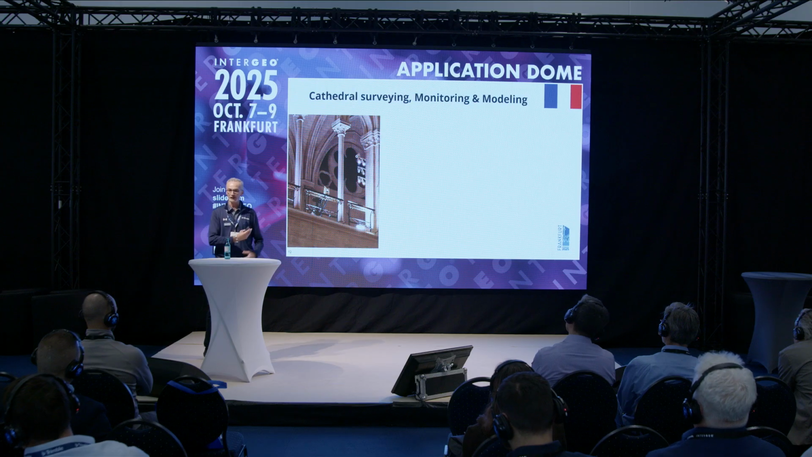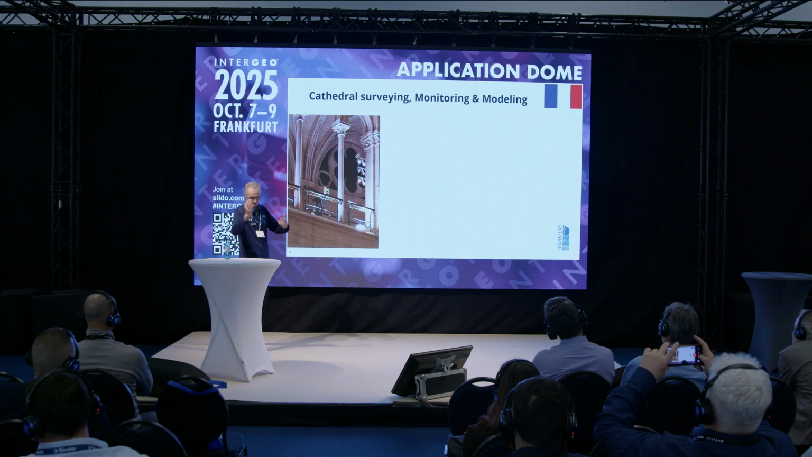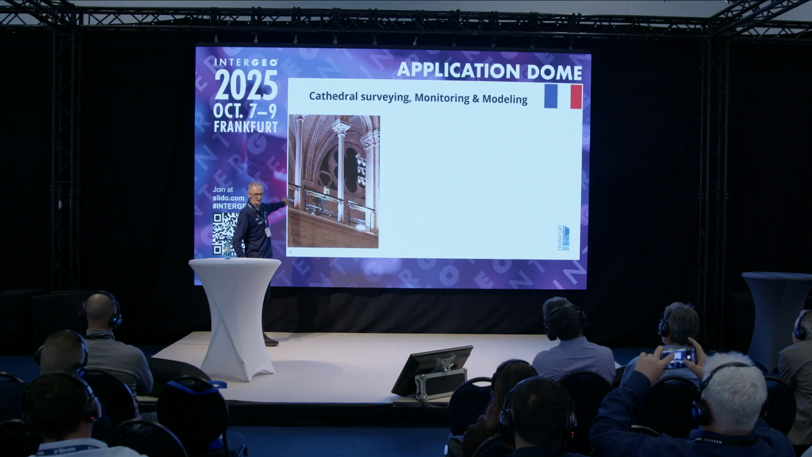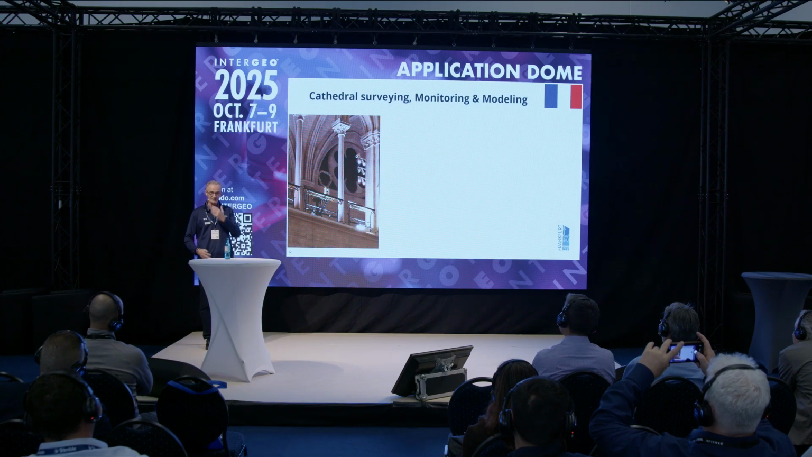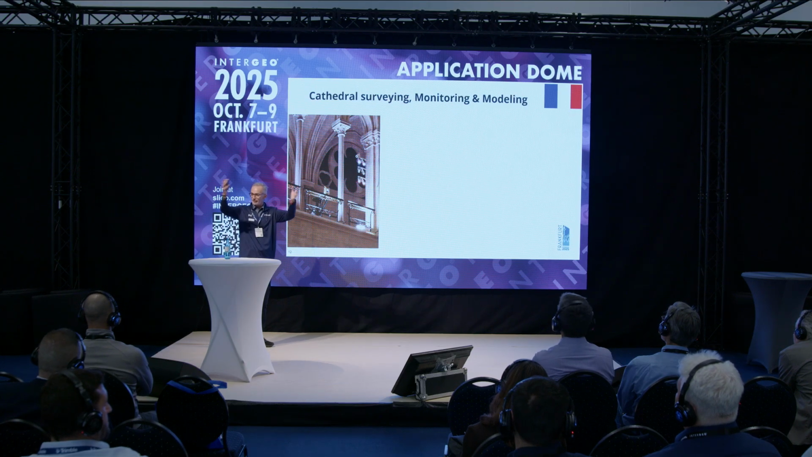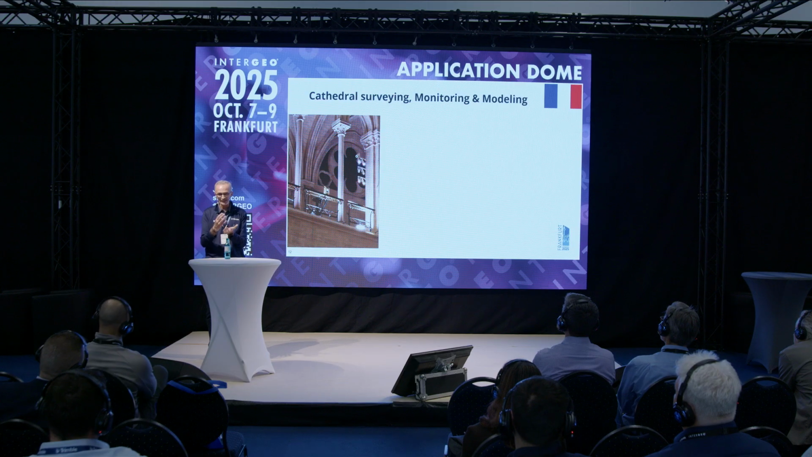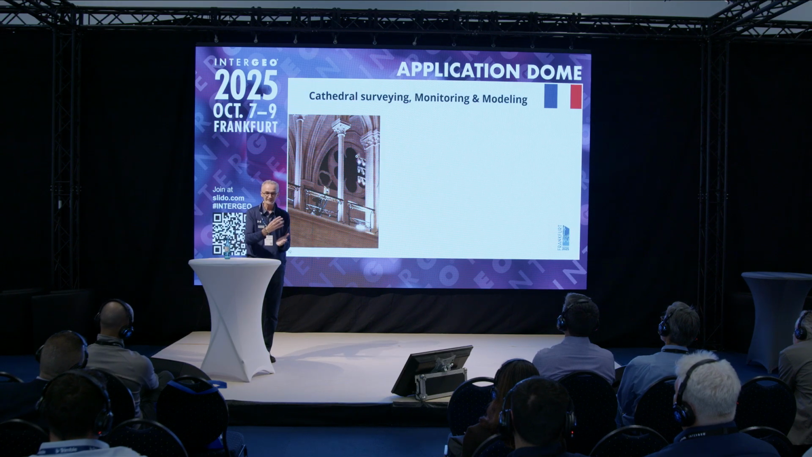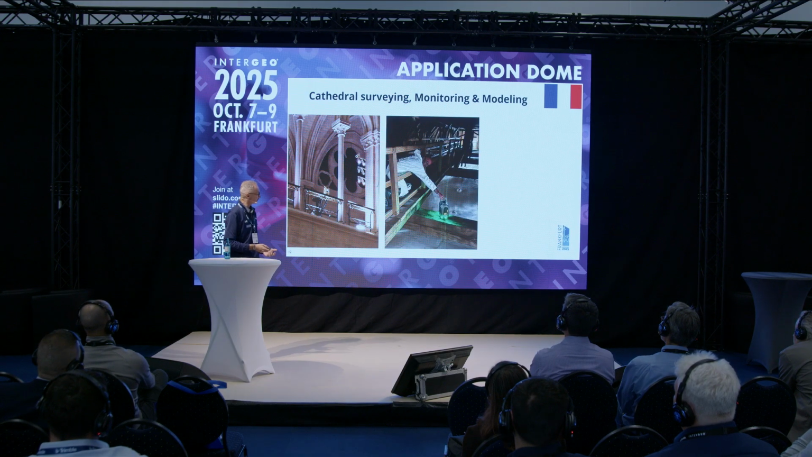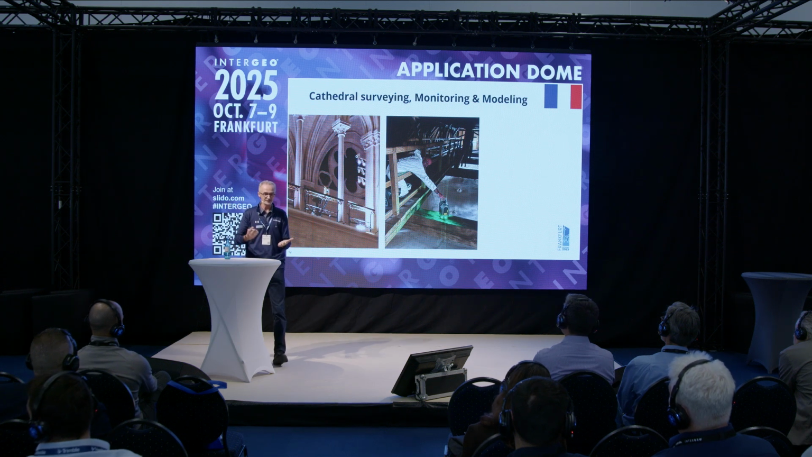The last one is close to my heart. It's difficult to say in English, heart, for a French person. It's a cathedral, I will not name it, but in that famous cathedral in France, they used a total station to do some monitoring. So they measured hundreds of prisms inside the cathedral. But then they wanted to know what happened between all those prisms. What can we do? So they decided to also do some 3D scanning, to be a very nice complement.